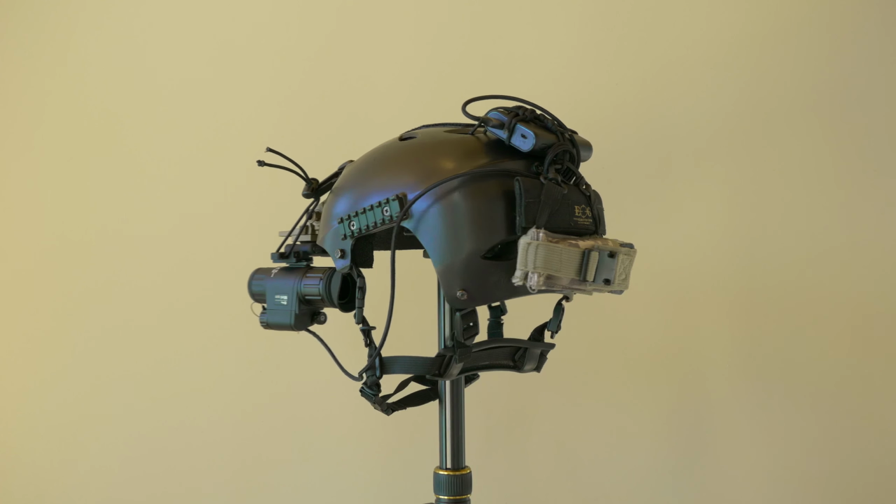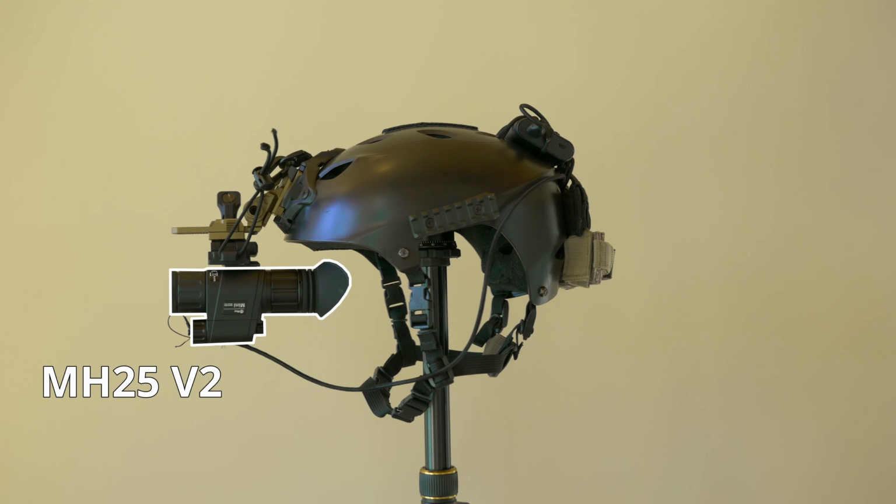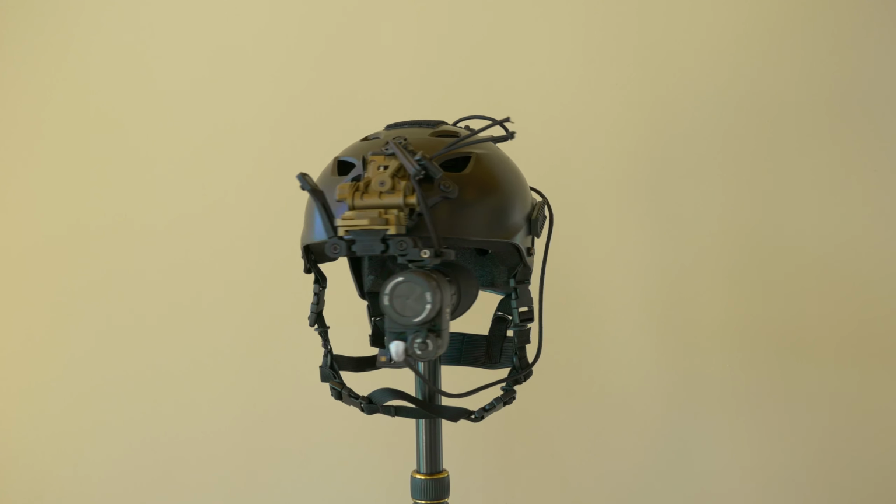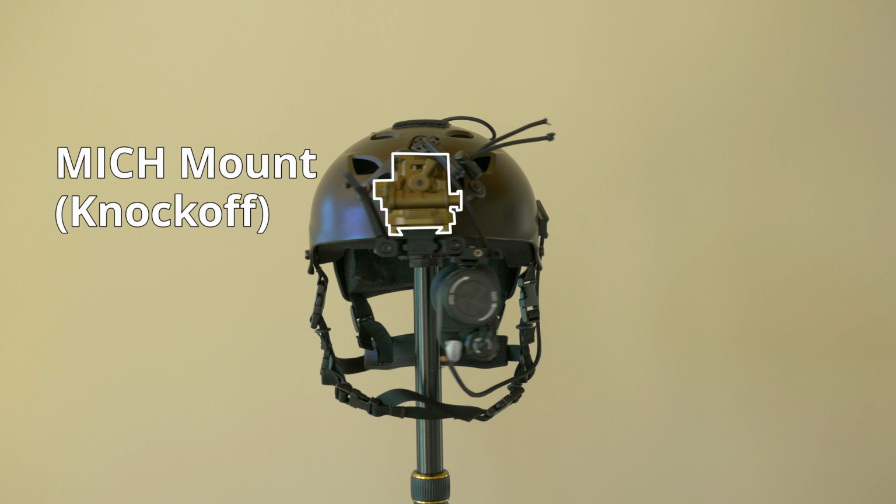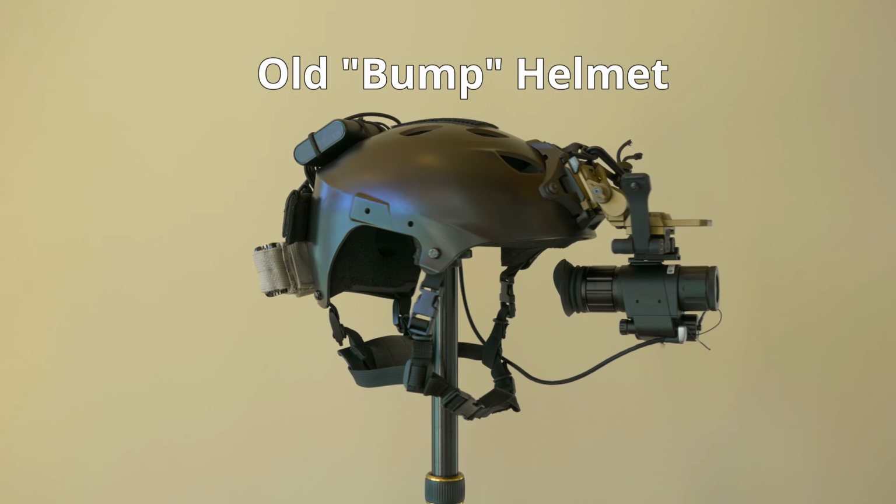The big old helmet, bunch of stuff hanging off of it. Here's the thermal. It's an MH25 V2. On top of that is the Panobridge Mini-Rail arm, and that connects it to the Panobridge MK3. And that's connected to a MICH mount. It's a knockoff from eBay. And all of this is attached to an old bump helmet I was using for night vision before I got the thermal.